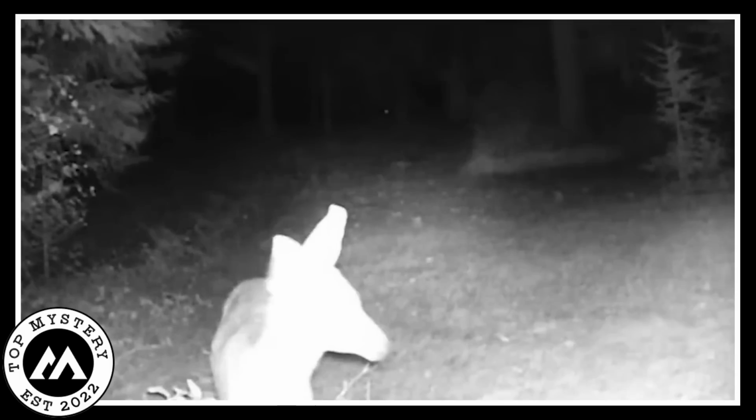It had a strange, indistinct shape that left observers with an eerie feeling. This figure didn't walk like a normal person. It glided, defying the laws of nature. As it got closer to the camera, its intentions became even more baffling.